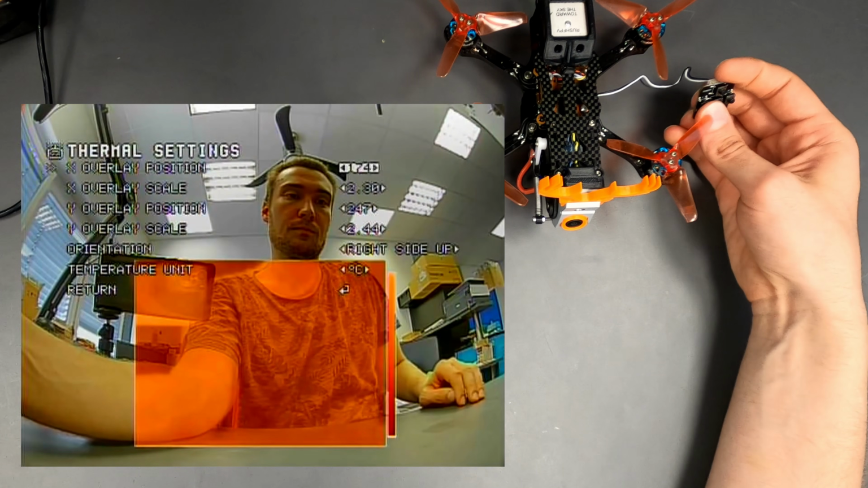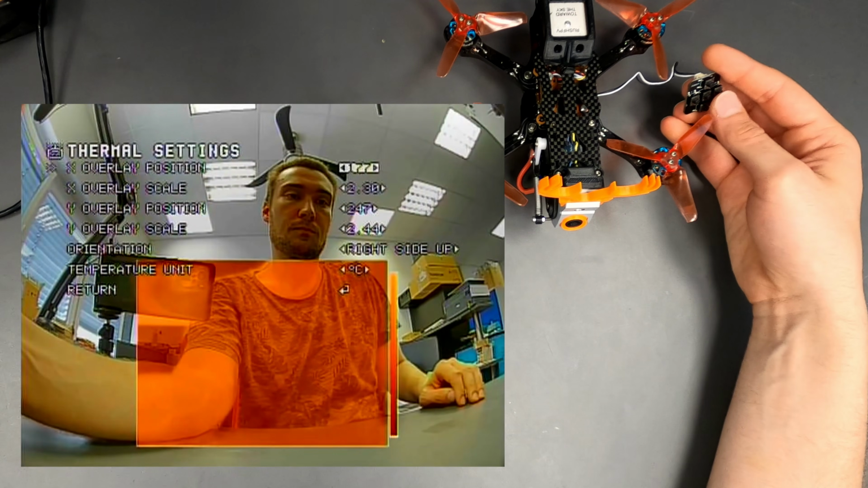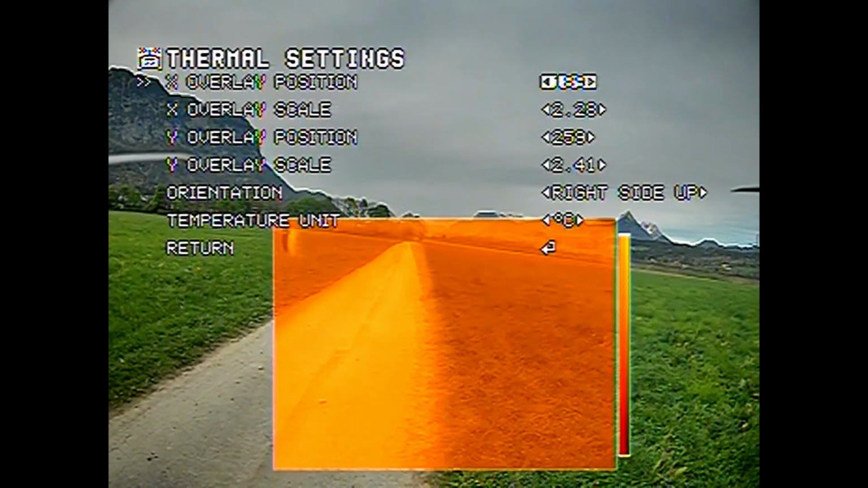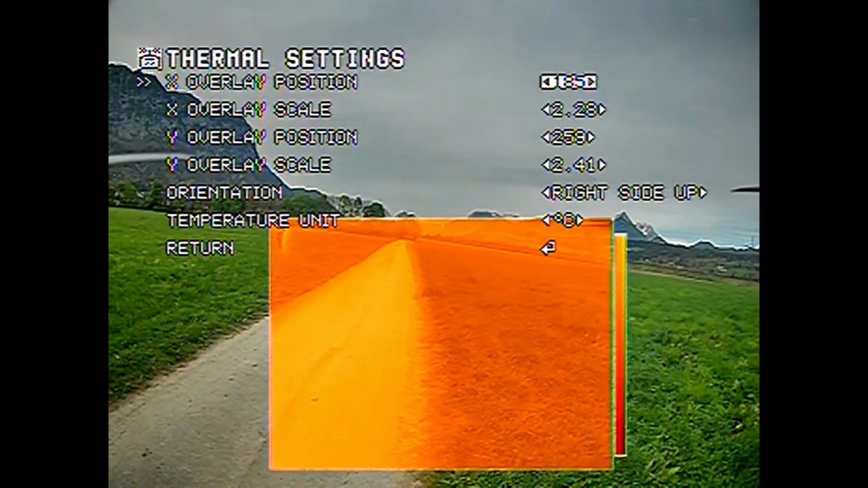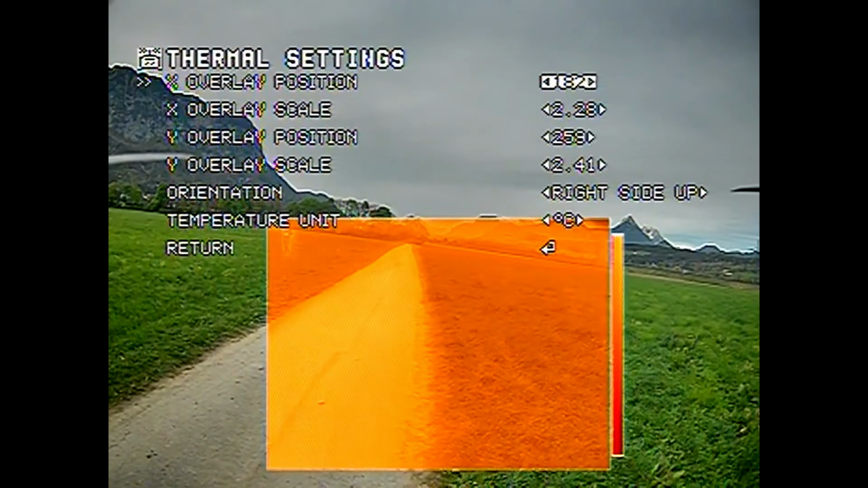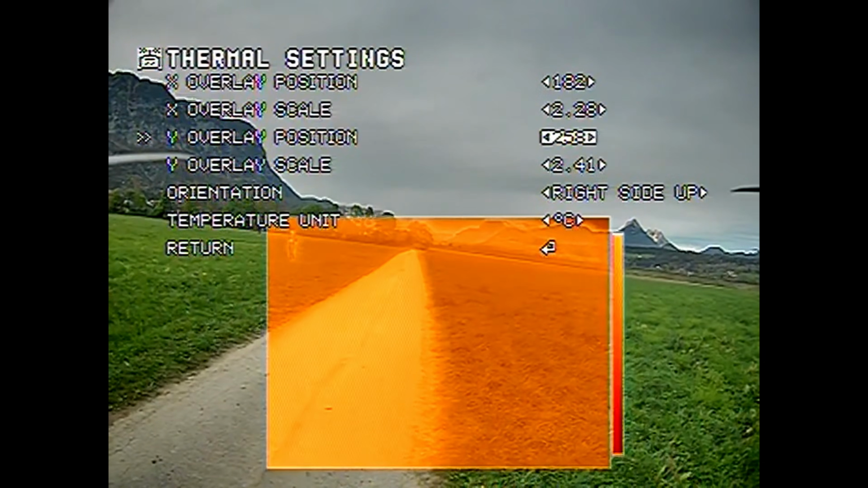Due to the mounting, the thermal sensor relative to the FPV camera is shifted. Use the X and Y overlay position to match the thermal image with the visible image. If you change the image ratio of the FPV camera, the scaling must also be updated. To do so, take a thermal signature in the distance and start with the top left corner.